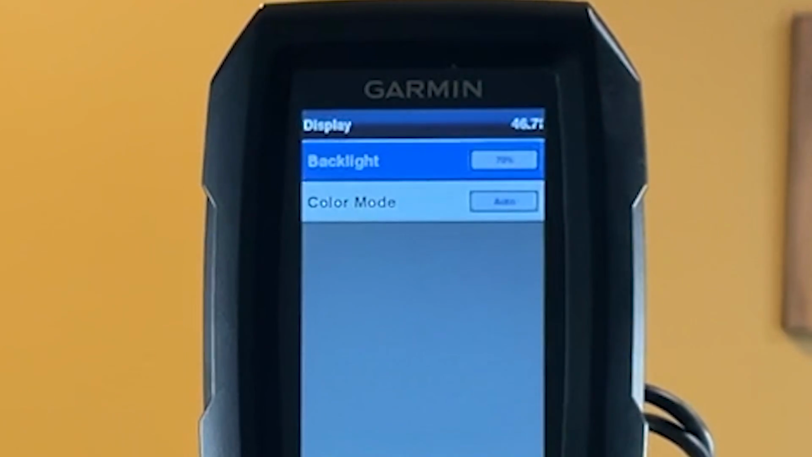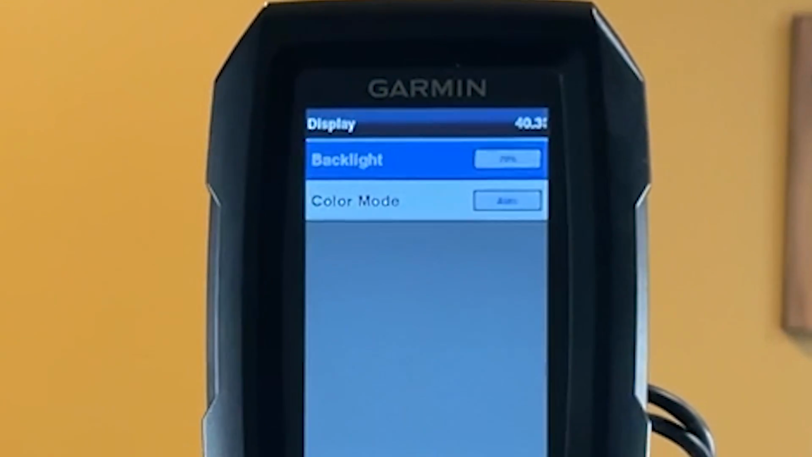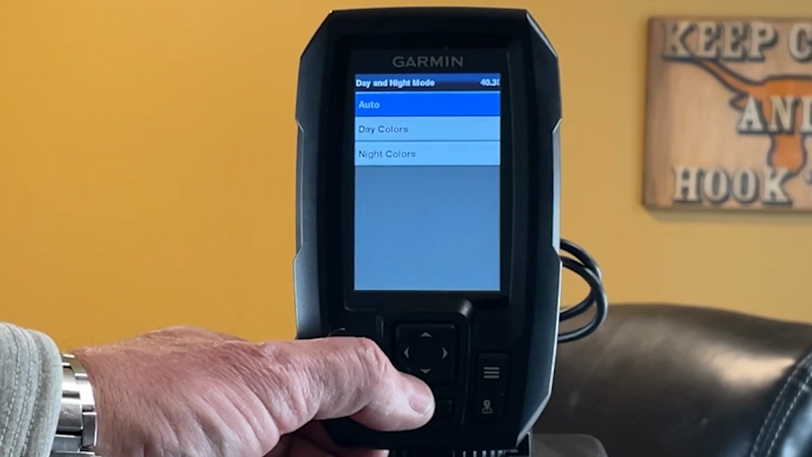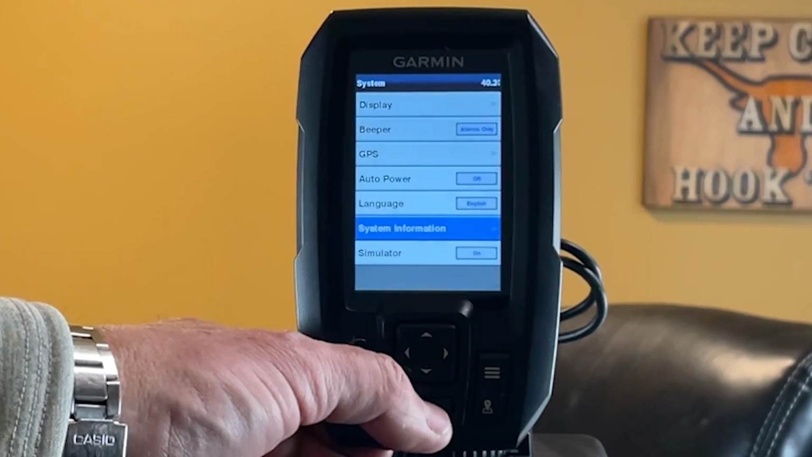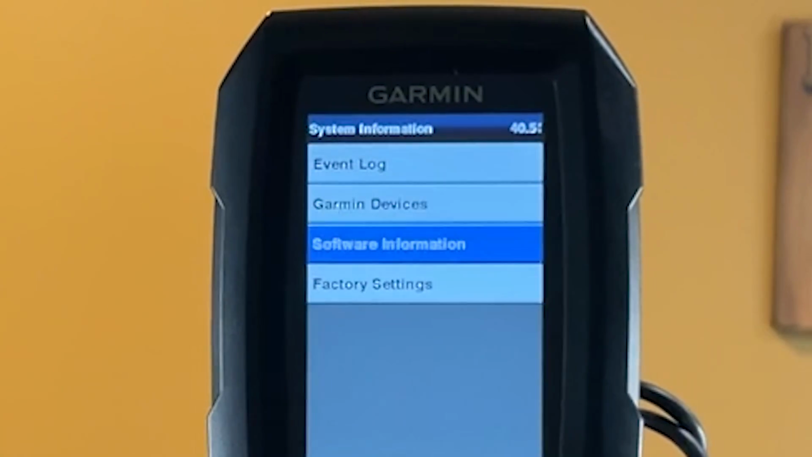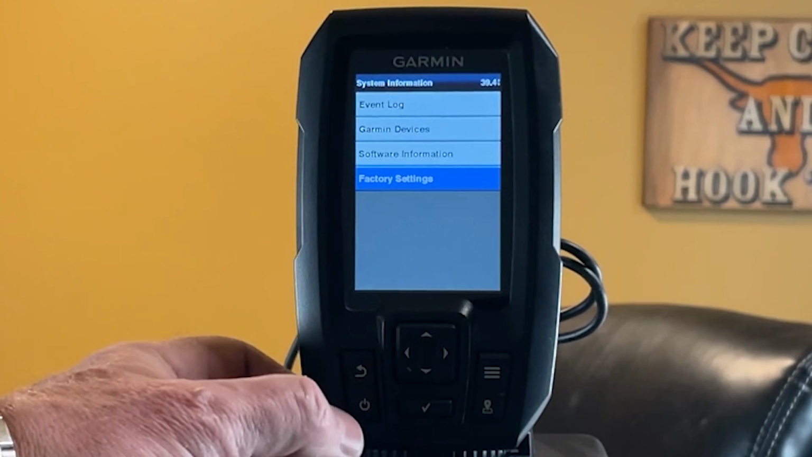And there's your backlight, if you need to lower it or raise it. Color mode, you can set that to auto, or you can go the day colors and the night colors. I normally just leave mine on the day colors. And when you go to system information, you can reset everything back to the factory values. If for some reason you plug something in and it just isn't right, that's where you would do that. And make sure we hit no on that.